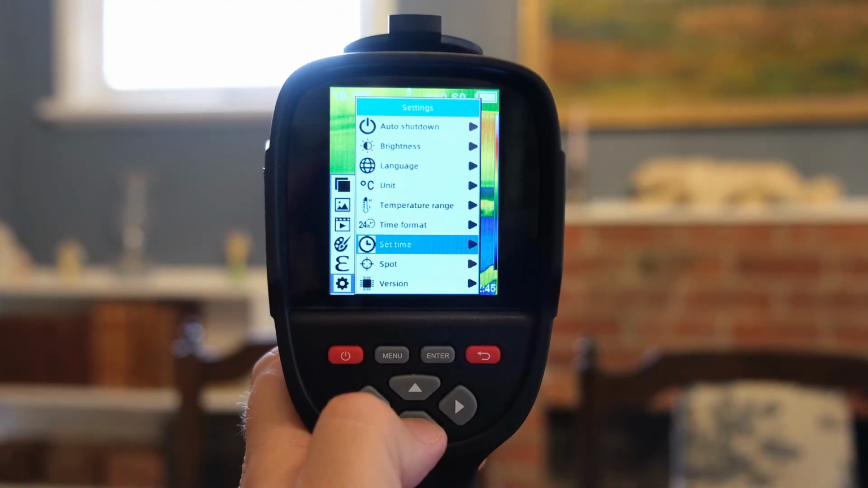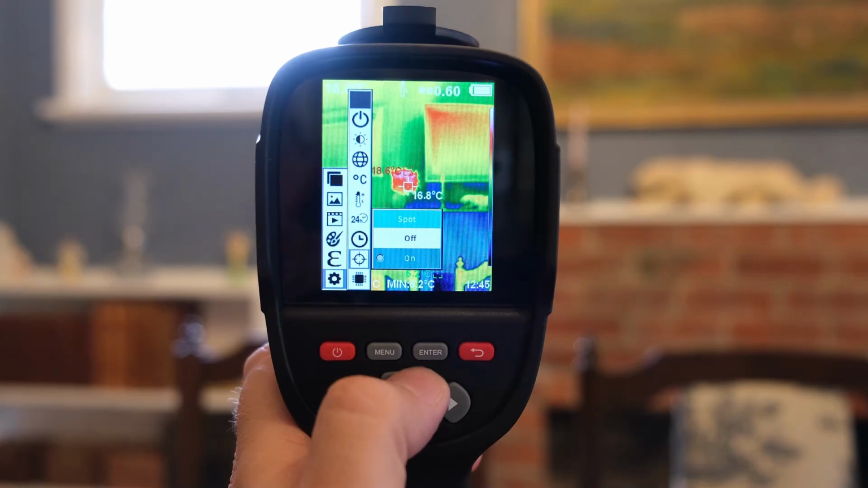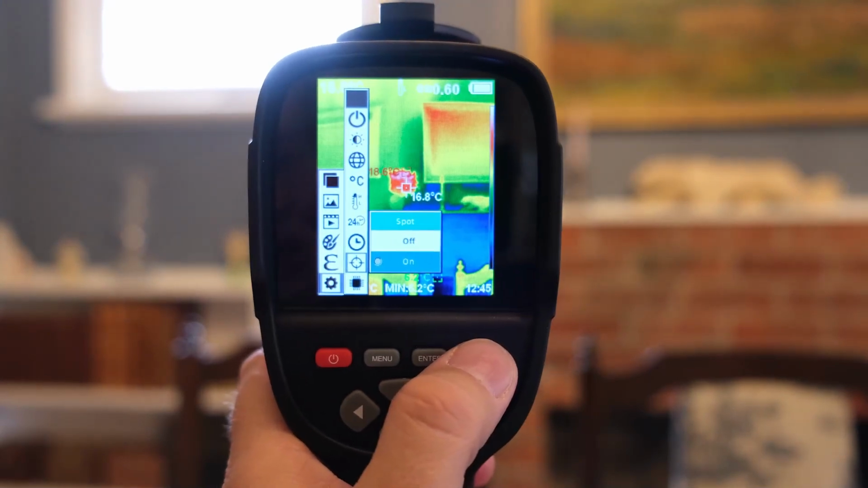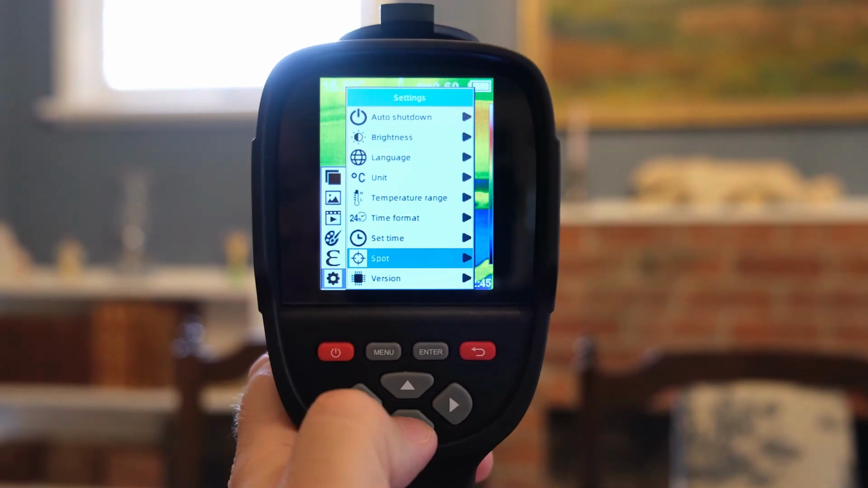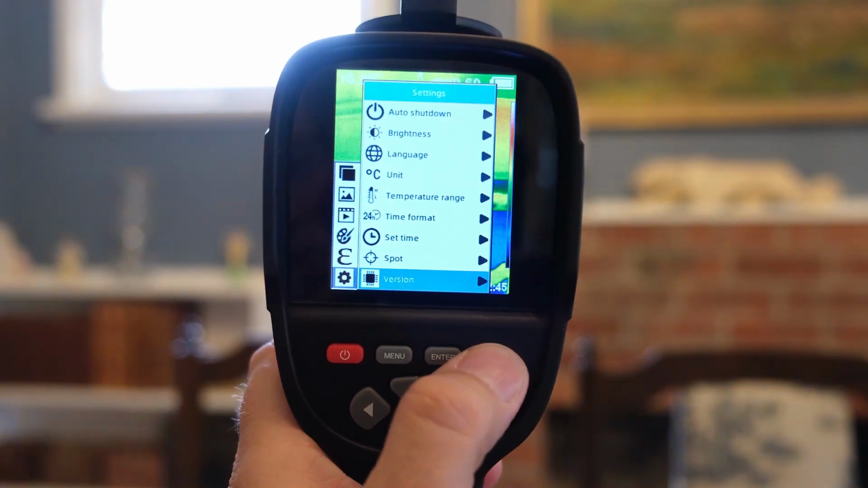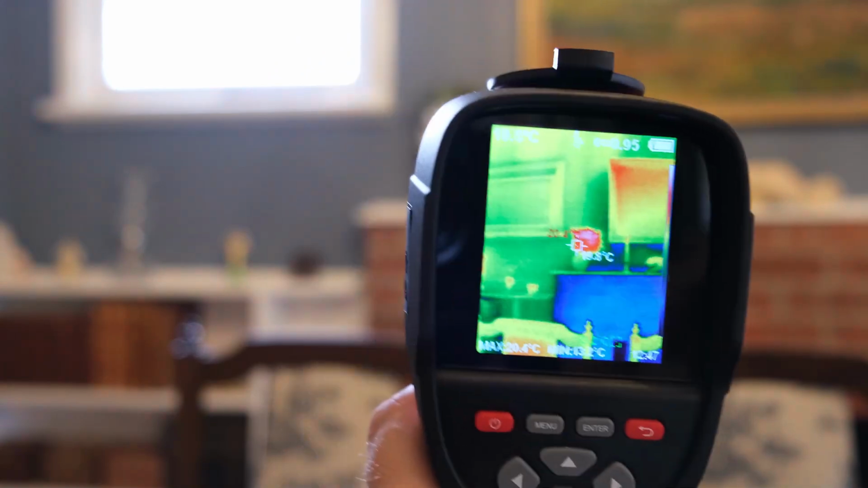There's a time format, you can set the time. You can spot, I'm not sure what that is. Spot, so that's the middle target. Do you want that or not? As in, do you want to just scan the whole image in one go, or do you want to be able to aim it as a spot measurement? And of course the version. So I assume we can maybe update the firmware on this, but we'll connect it to a computer a little bit later. So those are the settings for it.